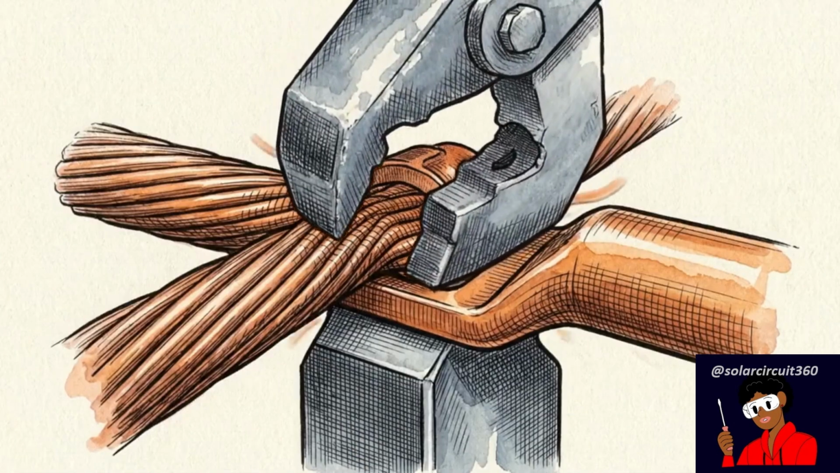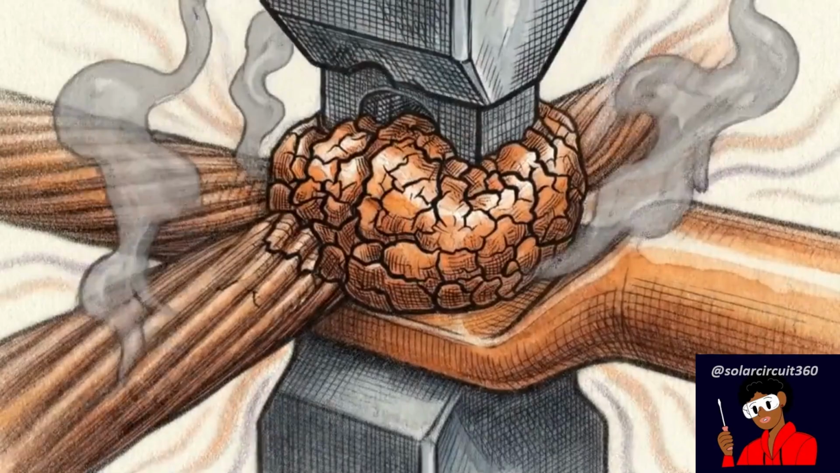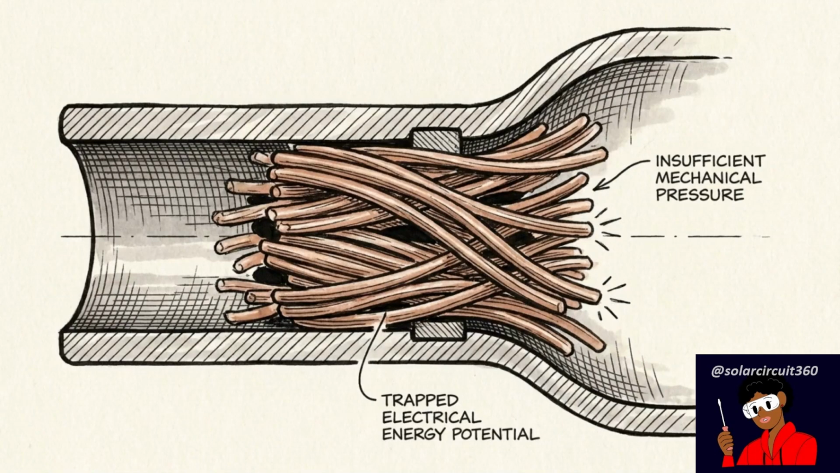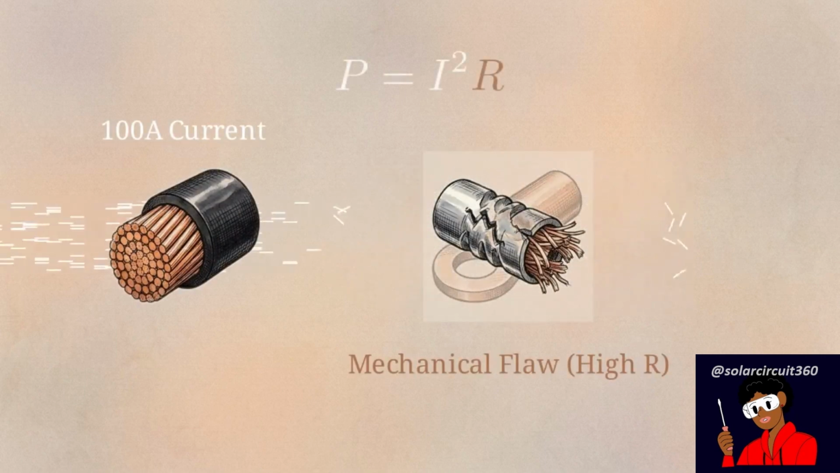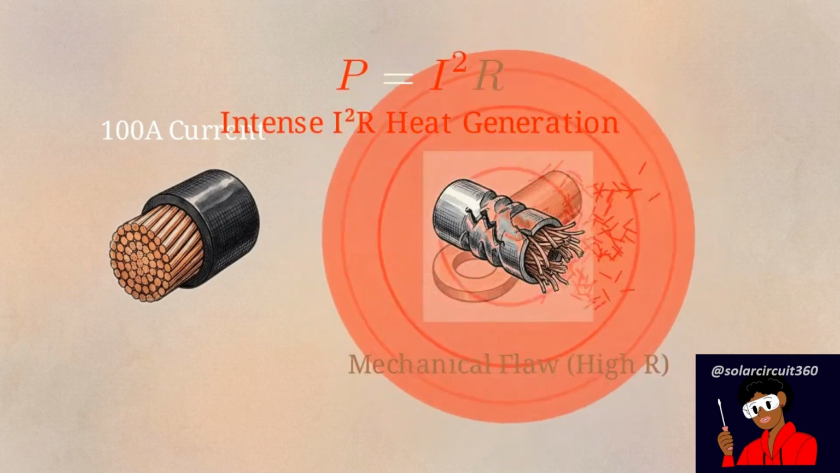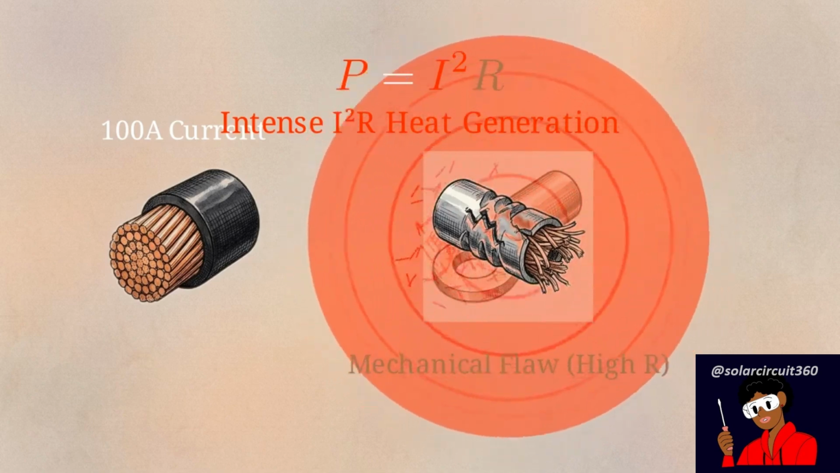Creating a safe connection requires massive mechanical pressure to compress the copper strands into a single, low-resistance path. If that pressure is insufficient, due to a loose bolt or a poor crimp, electrical energy becomes trapped at the junction. This creates a physical bottleneck where electron flow is forced to scatter against the uneven surfaces of a failing joint. That scattered electrical energy converts immediately into concentrated thermal energy, radiating outward from the point of failure.